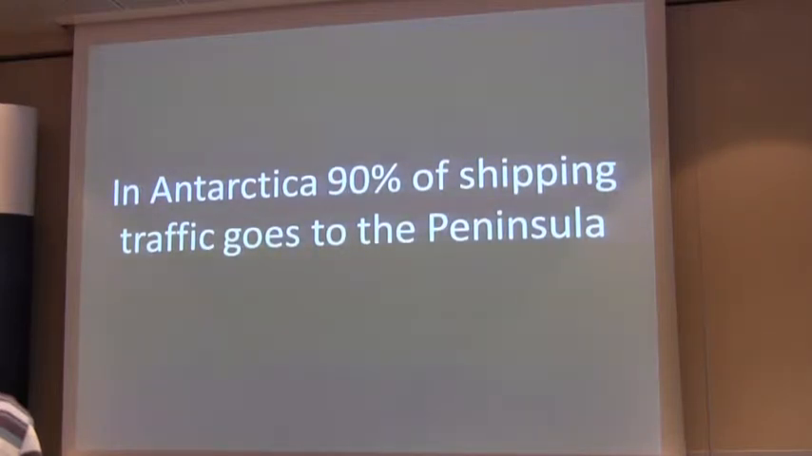And this particular area is of keen interest. One, because of its accessibility. There are a lot of research stations, so there's a lot of government stations and science stations which are located on the Antarctic Peninsula. So the majority of shipping goes there.